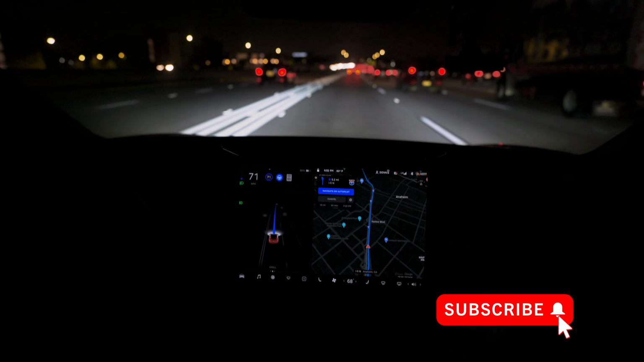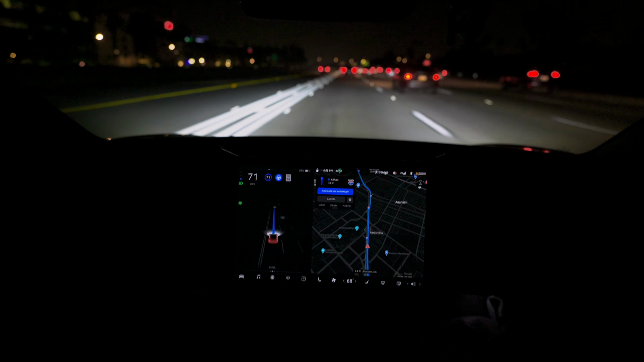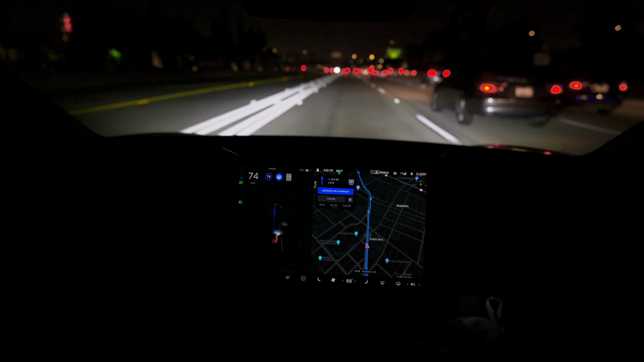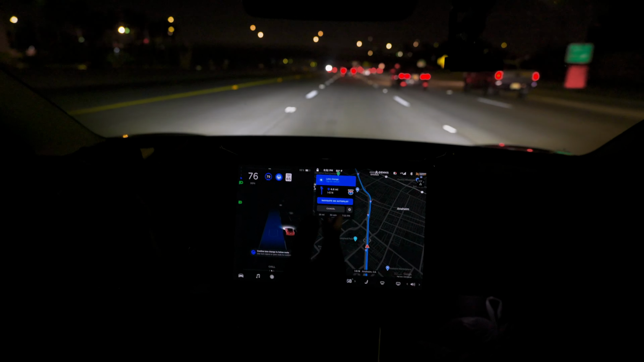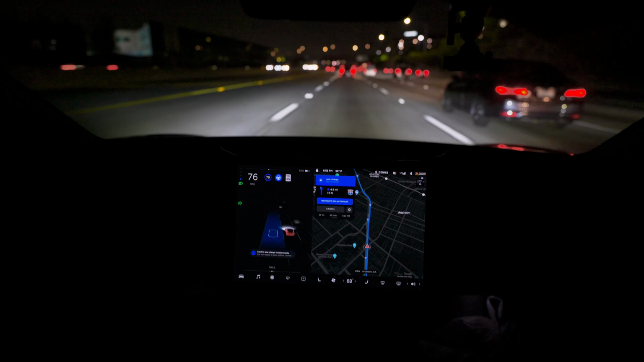In terms of the conditions, it's 60 degrees out. It's a clear night, I guess. There's no clouds in the sky. Pretty clear night. We're going 71 miles an hour on a cruise control. I just bumped it up to, I'm gonna bump it to 79 miles an hour. Hopefully we don't run into too much traffic. It is 6:52 p.m., so a little bit past rush hour, but there's always traffic in the Los Angeles area. So we'll see how Autopilot does in those areas.